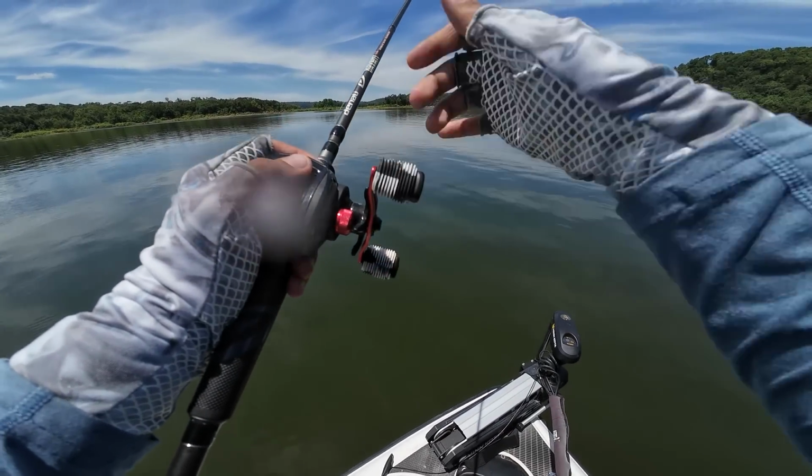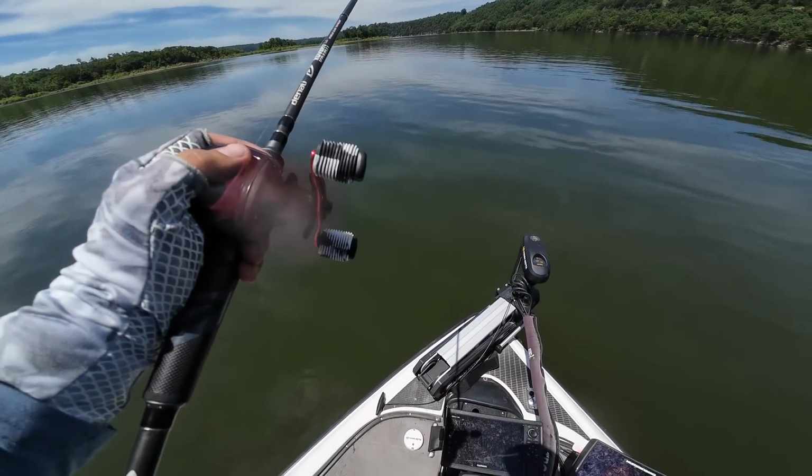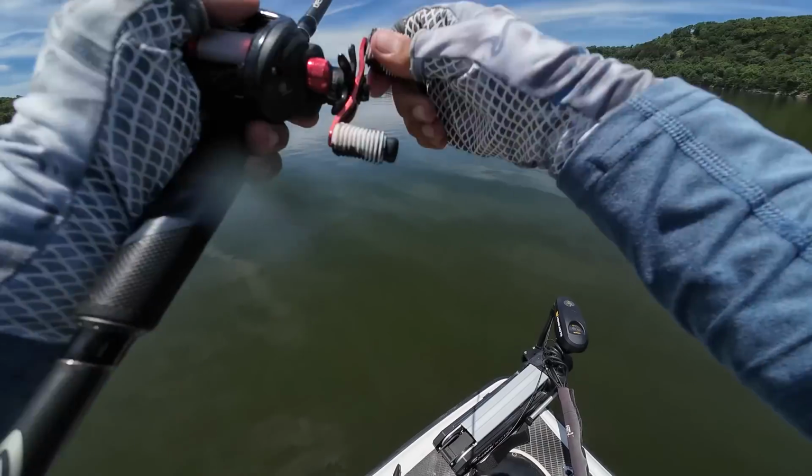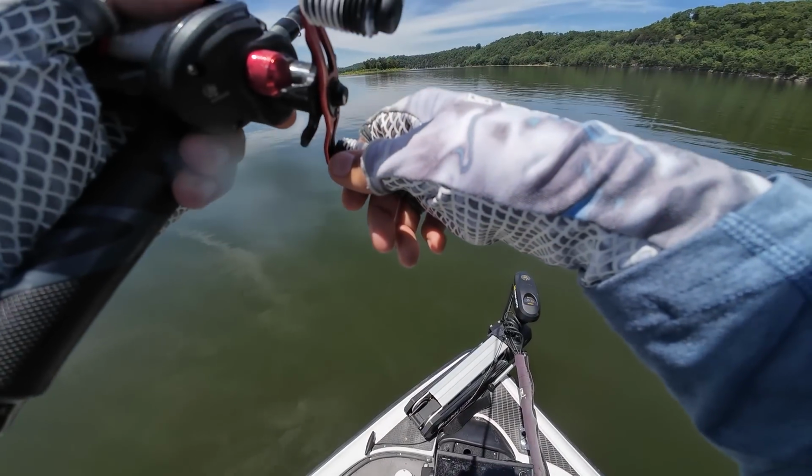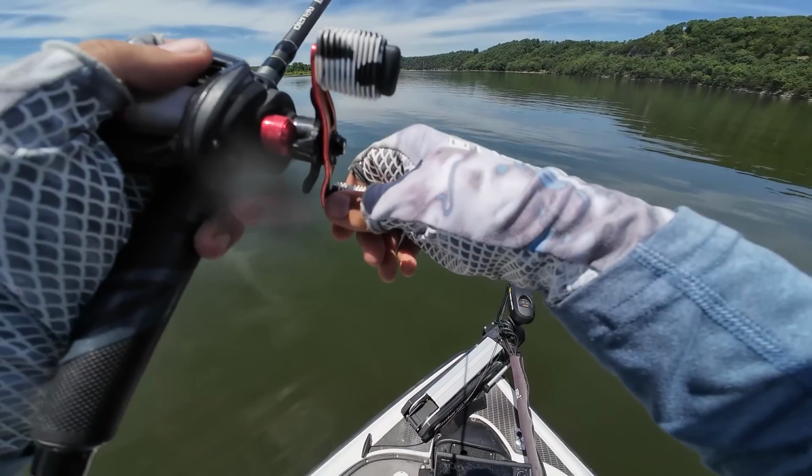And I also find that if I watch them on the Livescope, I've talked about this before, but the more I watch them on the Livescope, the fewer bites I get. Oh, come on, eat it. The fewer bites I get when I watch them on the scope with this. I just like to fish it.